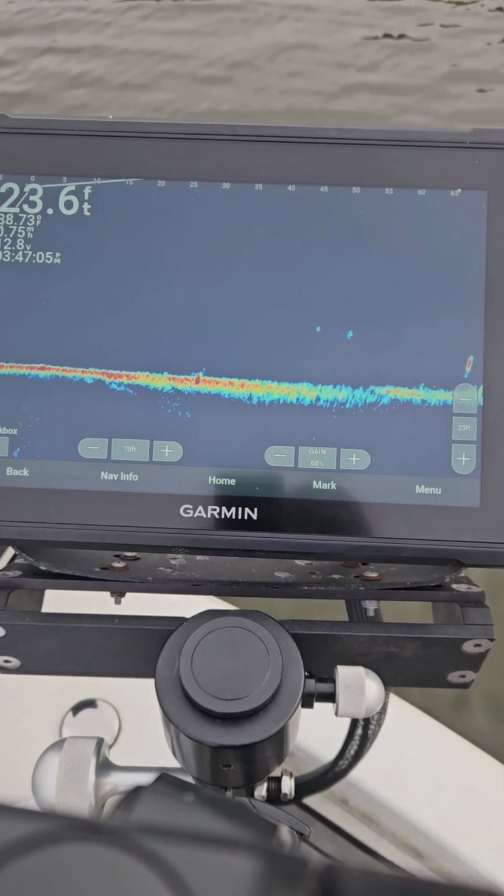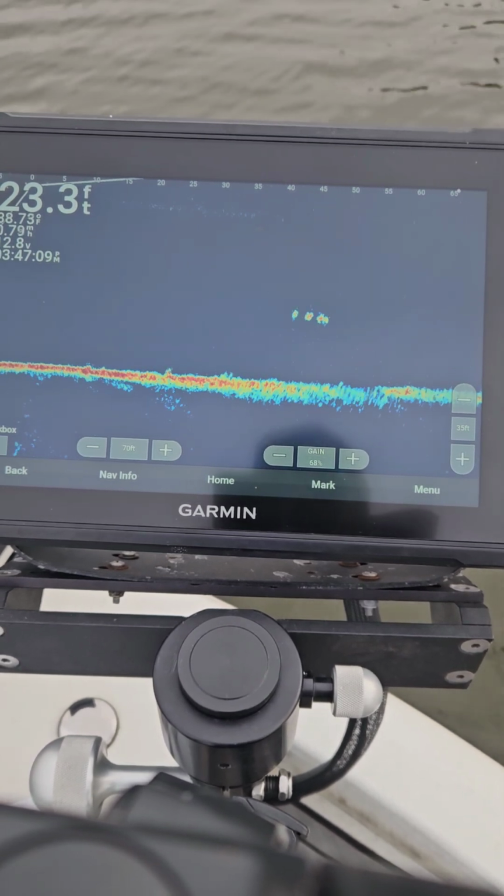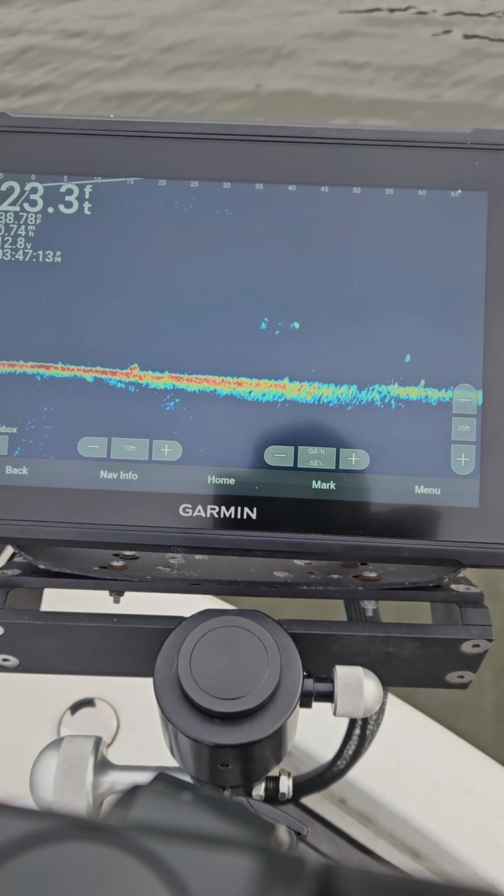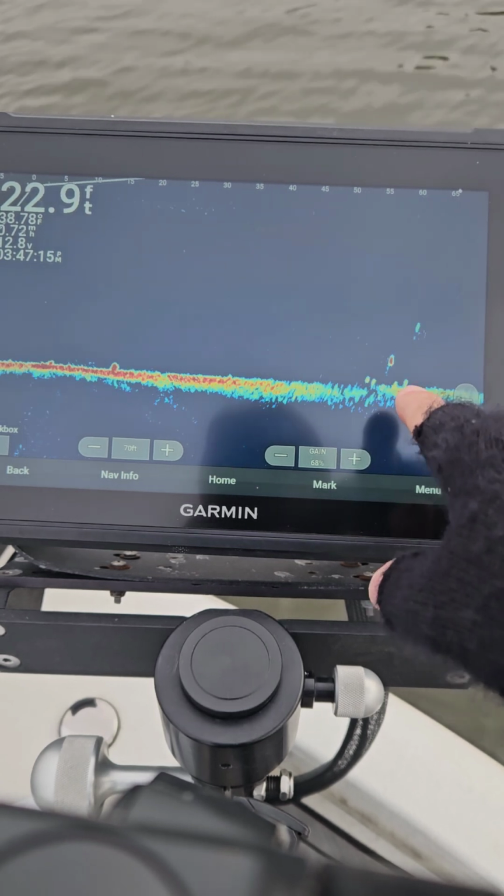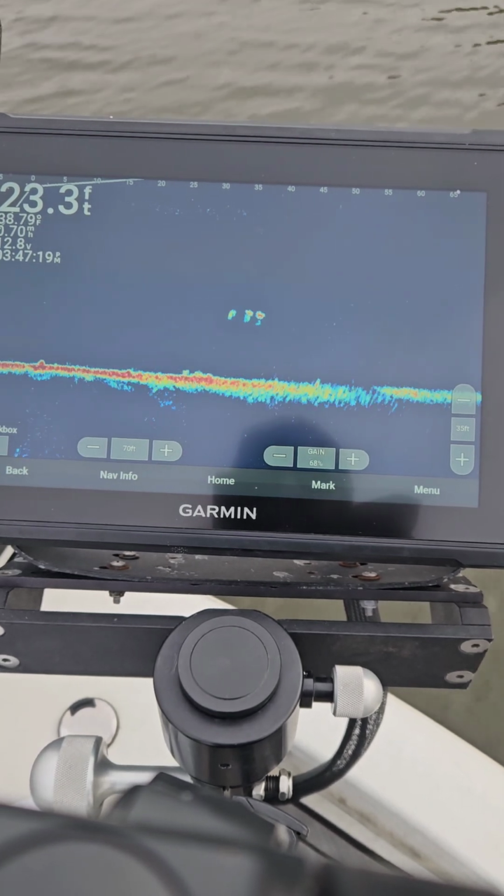Now, these aren't very big. I can tell because I use this a lot. But those fish are definitely over 12 inches. They're pretty good fish. Now that one right there is a bigger fish. But these ones that are grouped up are more promising looking.